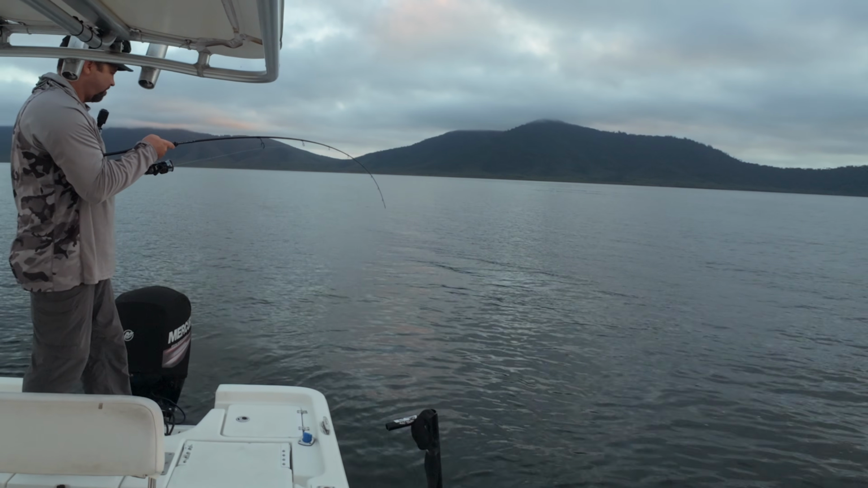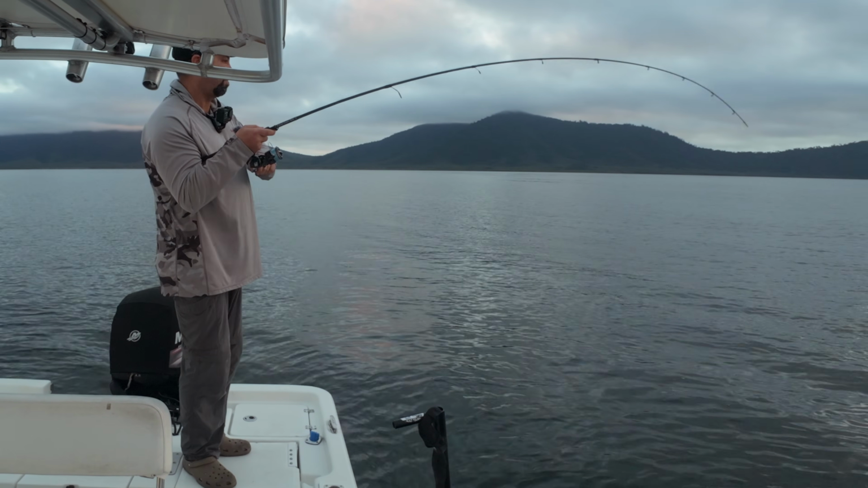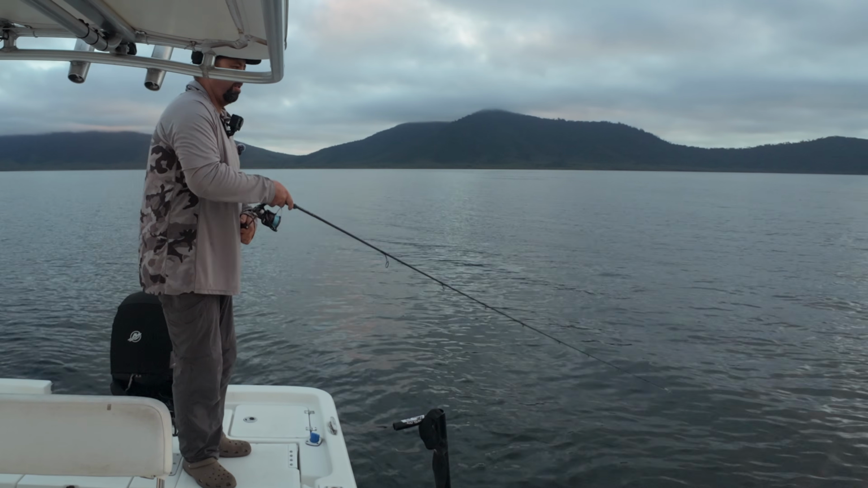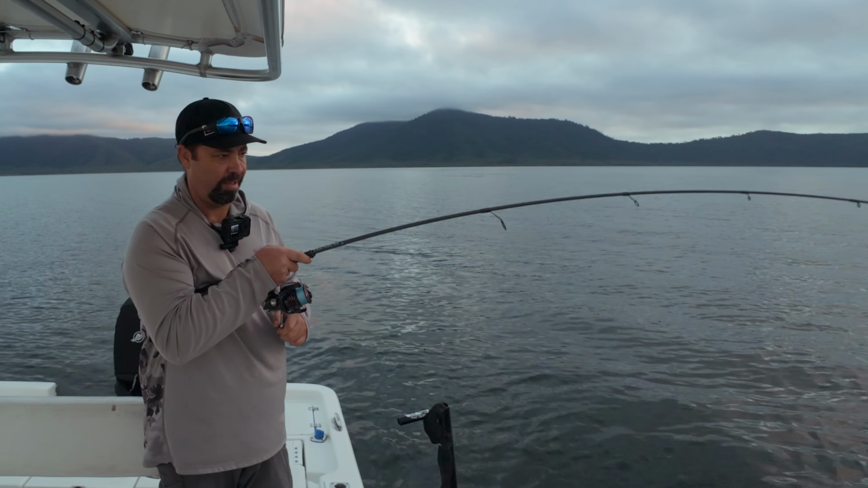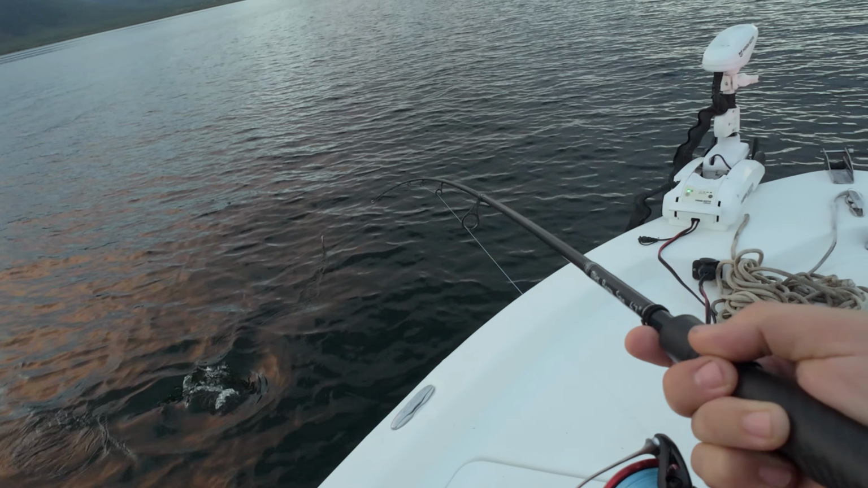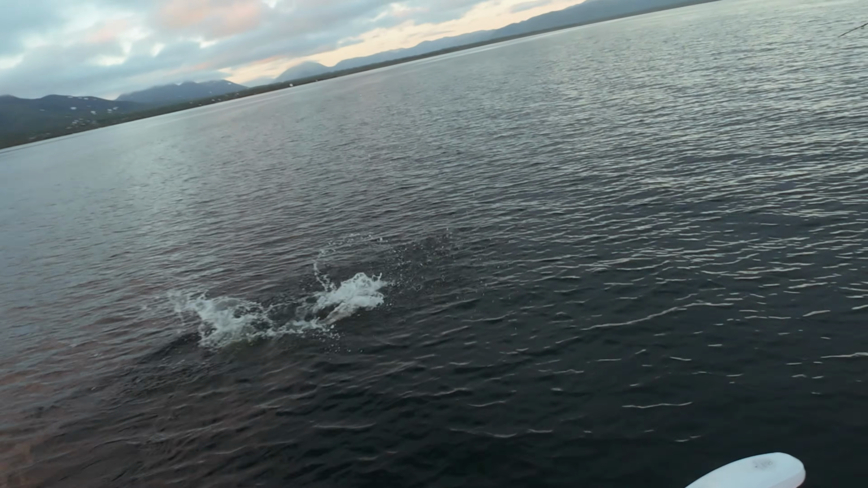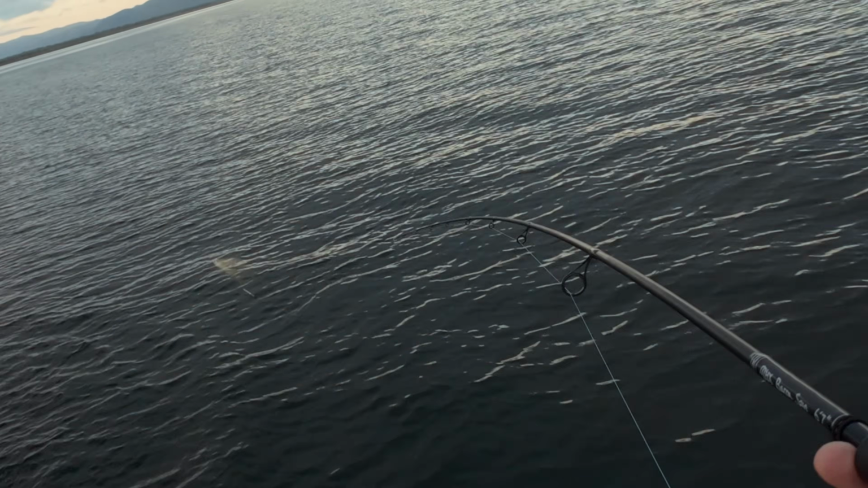Well, we hadn't had any fish for a good 20 minutes. I got the cameras ready, got them all set up, and all of a sudden, a bunch of fish just come past the boat. He seems like a fairly solid one, this one. It's a dark fish.